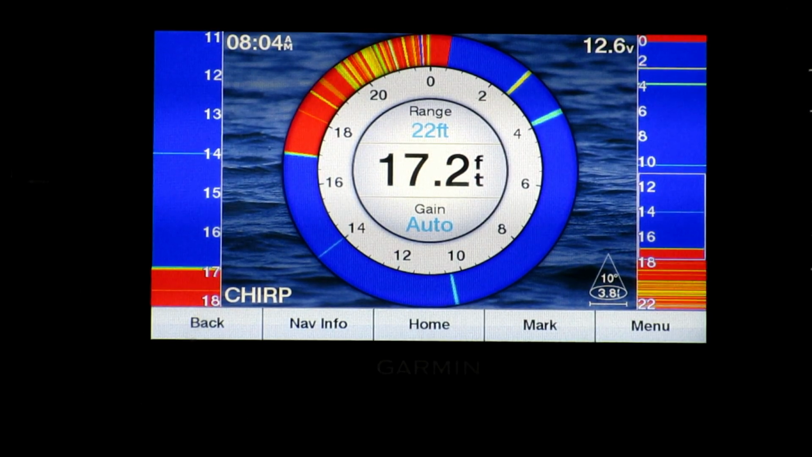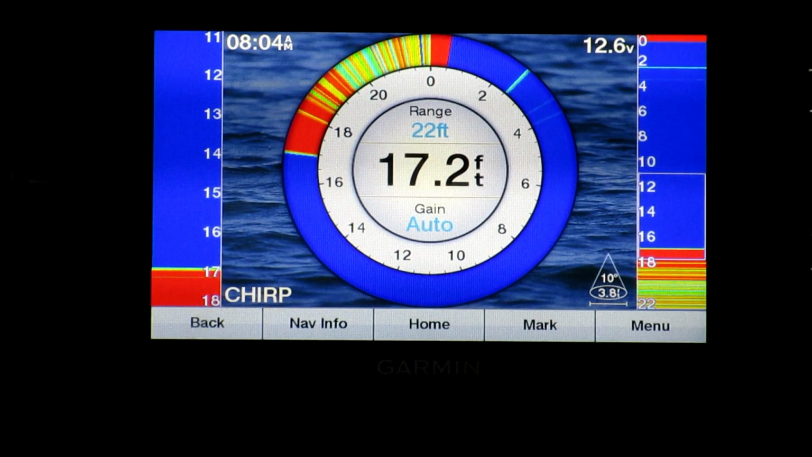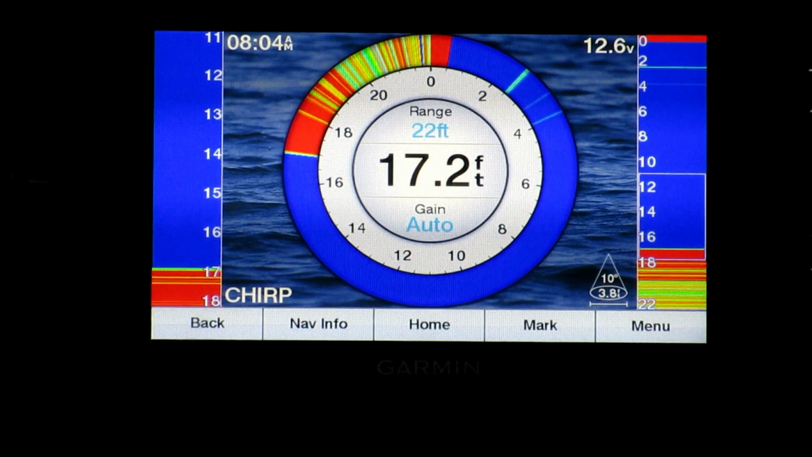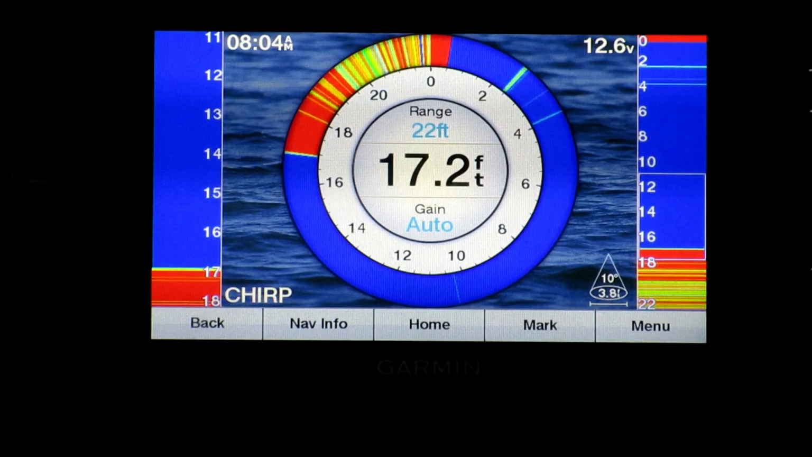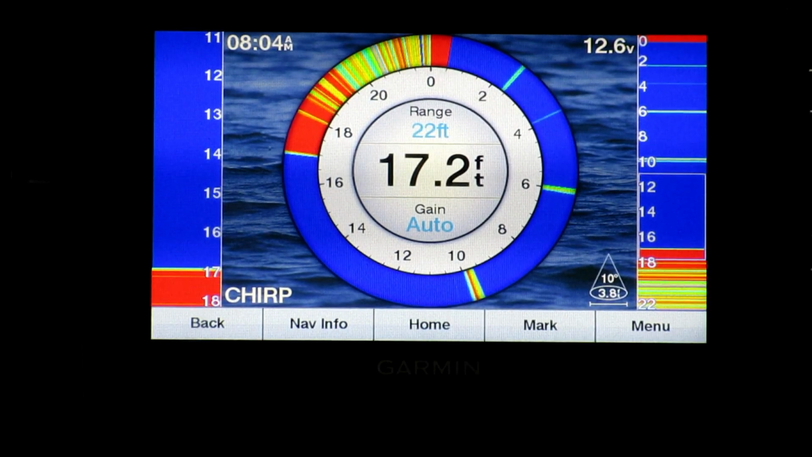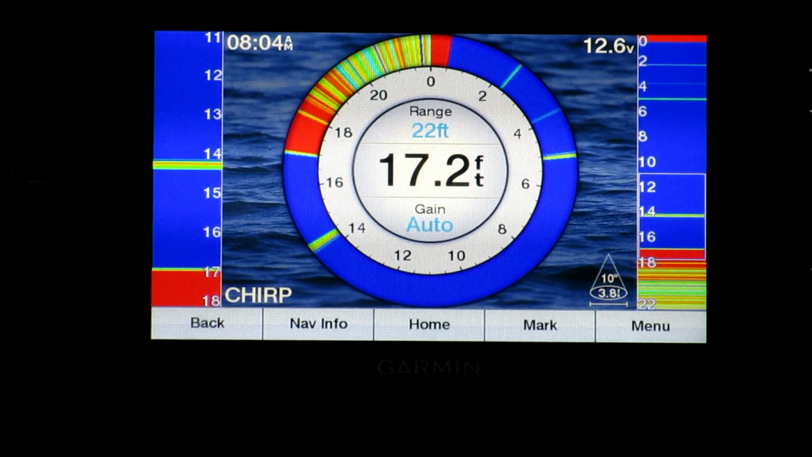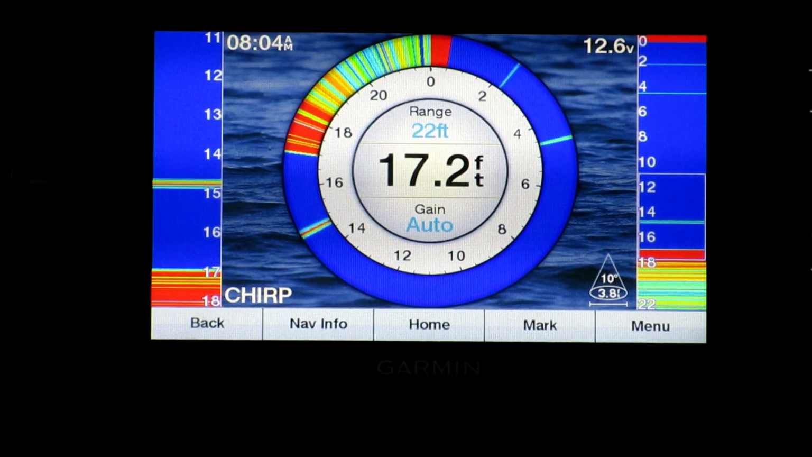Now on the left side of the screen, I actually set the zoom feature, so I'm going to focus on the bottom 6 feet. So as I drop my jig down, you'll be able to see it on the right side. See, there it goes down. And you can see it also on the rotary portion. Whoop, and then once it gets down into that bottom range, you can see it a little bit closer.